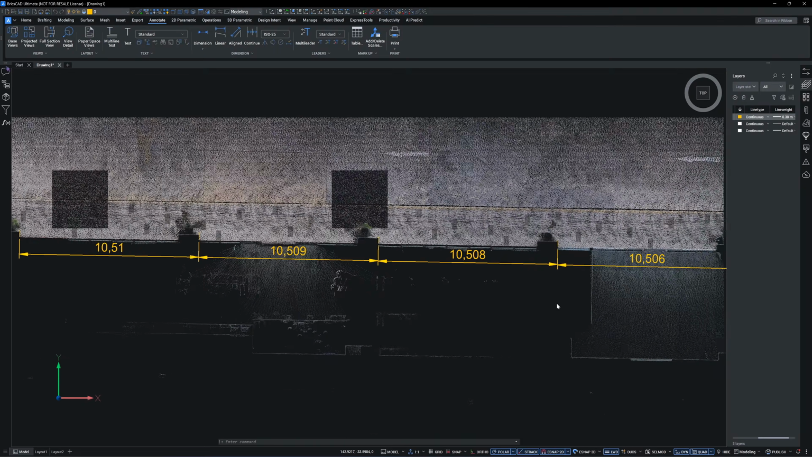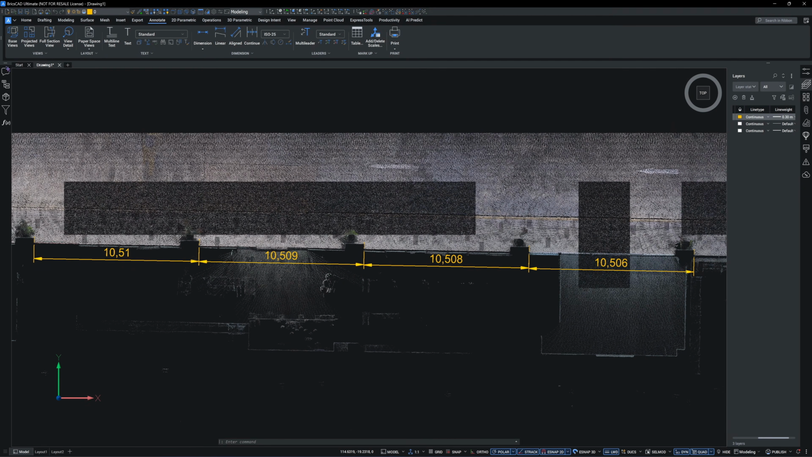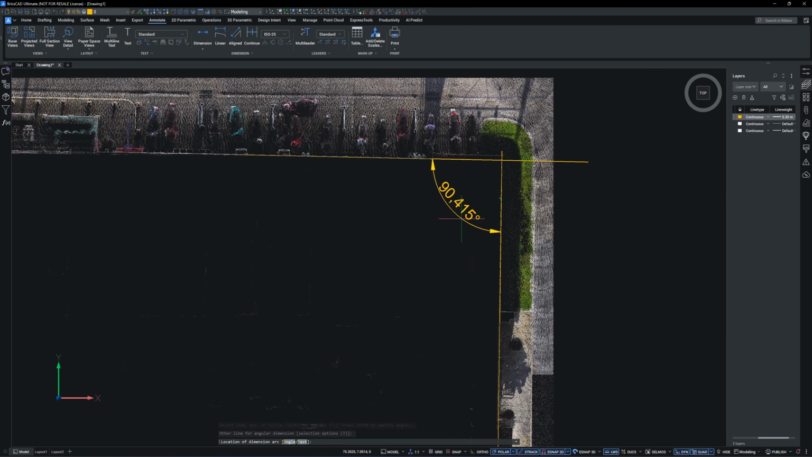Those 4 column spans show only 4 millimeters of maximum deviation, which is impressively accurate. You can't achieve this result with a total station since it measures point by point. Here, the measurement is captured from a continuous line. When I measure the orthogonal, it reads 90.415 degrees, the same value I recorded with the Pocket 2 a few days ago.